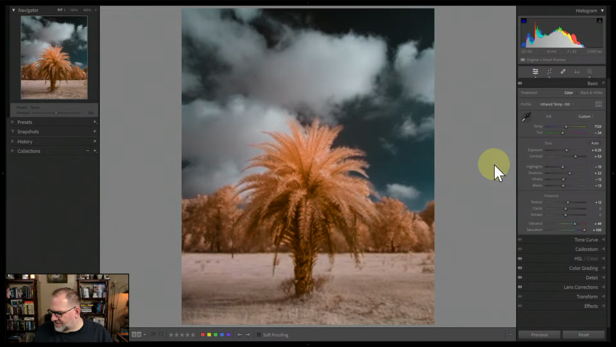Let's see. And Anshul says, I was surprised when I didn't see the hotspots, since this lens is supposed to have them. I thought I just got lucky. Yeah, so it could have been your settings. It could have been a very faint version of your settings that allowed you to not see the hotspots there.